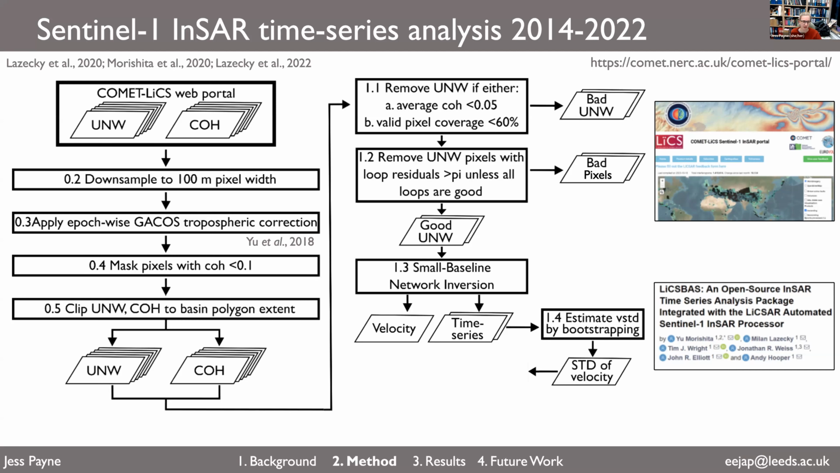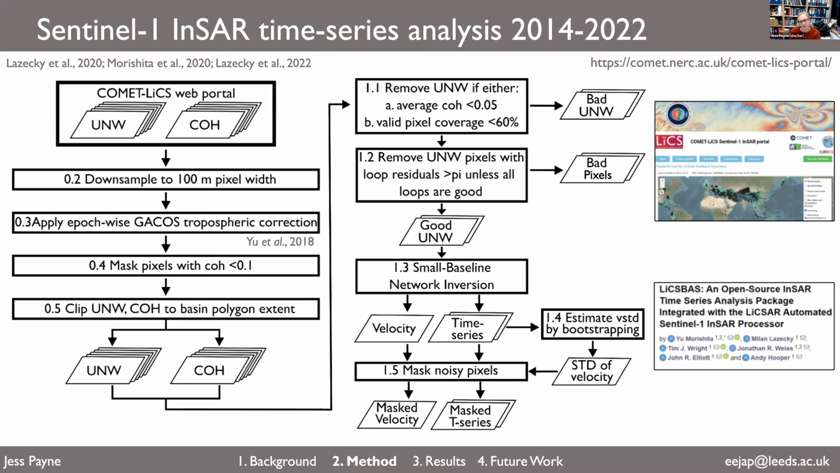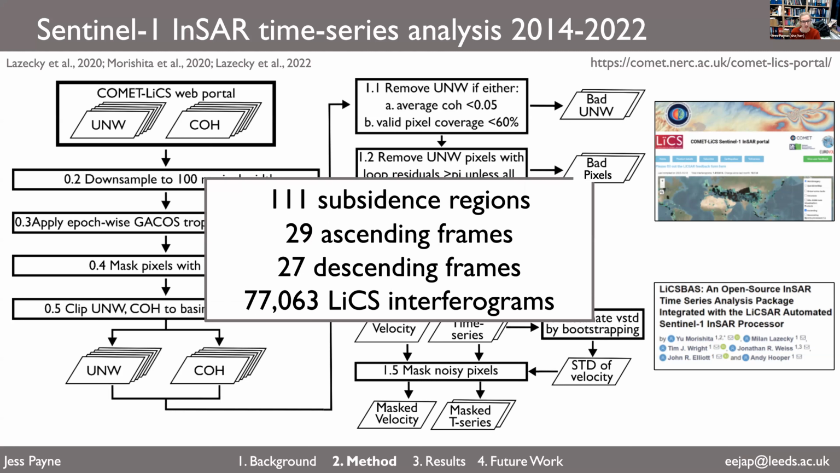These velocity and time series are in the line of sight direction. We then use bootstrapping to estimate the standard deviation of the velocity, and finally mask pixels based on noise indices. So overall, for the 111 subsidence regions across Iran which we identified, we used 29 ascending and 27 descending frames from the LiCS portal and more than 77,000 LiCS interferograms to conduct this time series analysis.